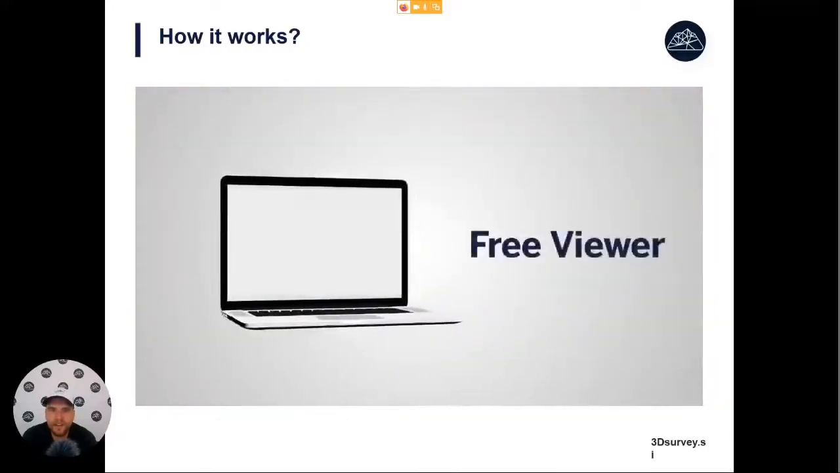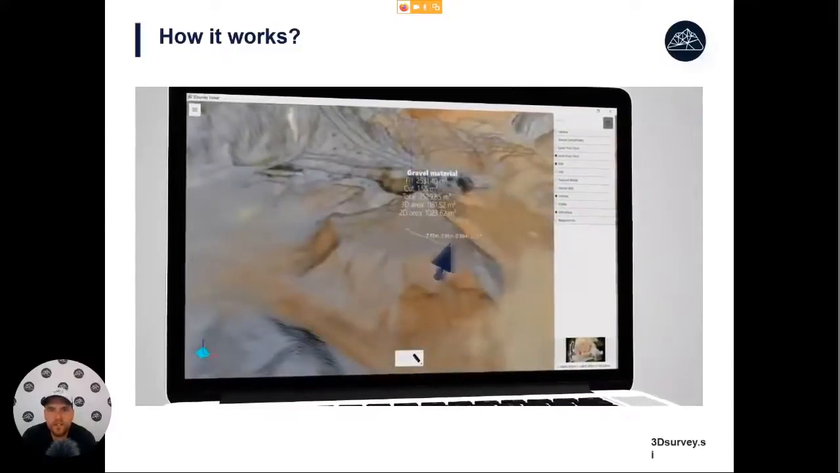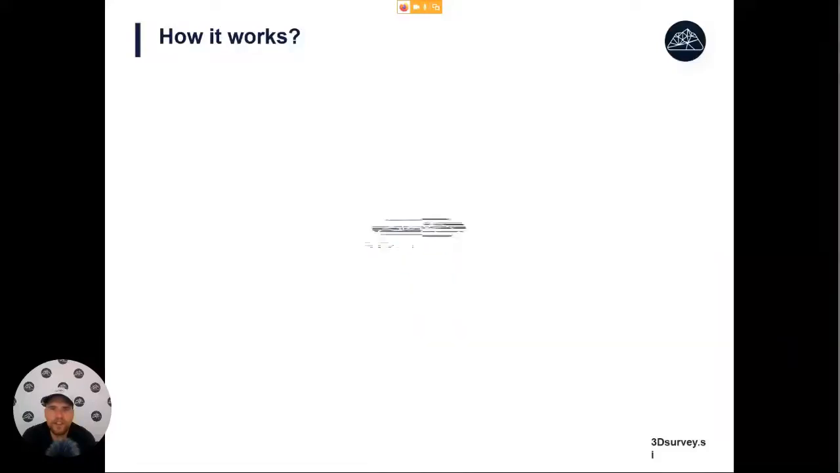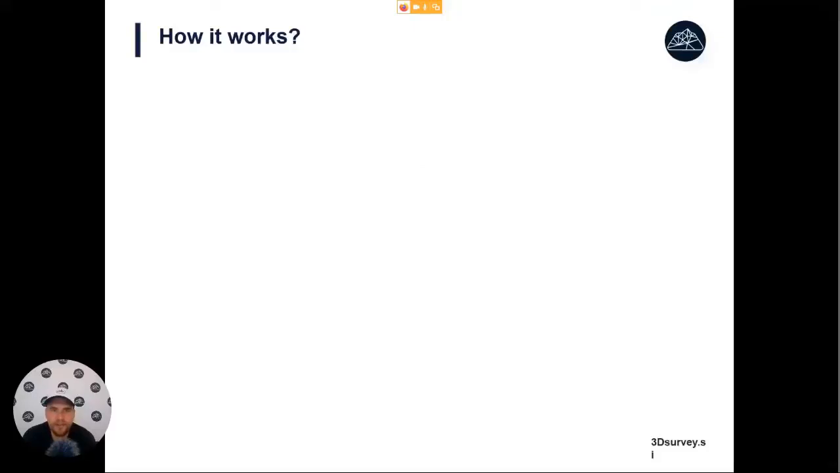And then last but not least, there is also a free viewer available. Here we create very accurate 3D models that some users, your clients, might not be able to open. To empower them to use this 3D data, there is a free viewer available with which you can just share these results so that the users can enter them and maybe make some simple measurements. Anything more complicated, of course, is not included. Like volume calculations, you need to have 3D survey for. We don't want to have your clients calculating volumes without you.